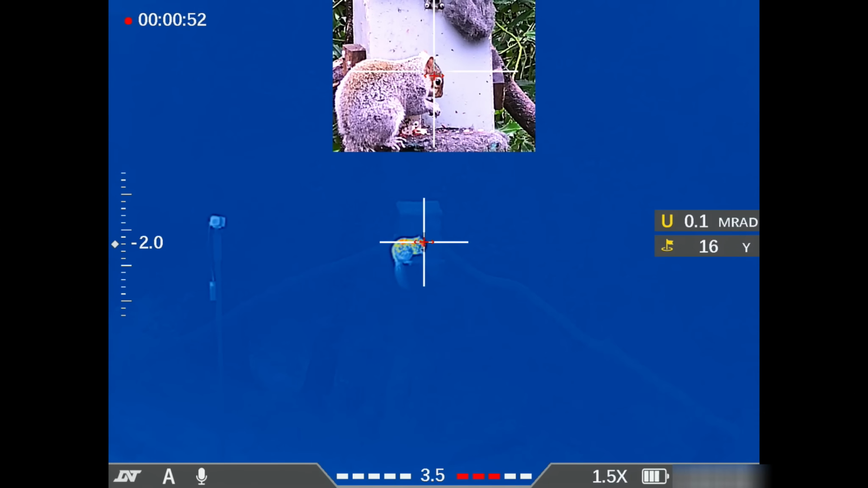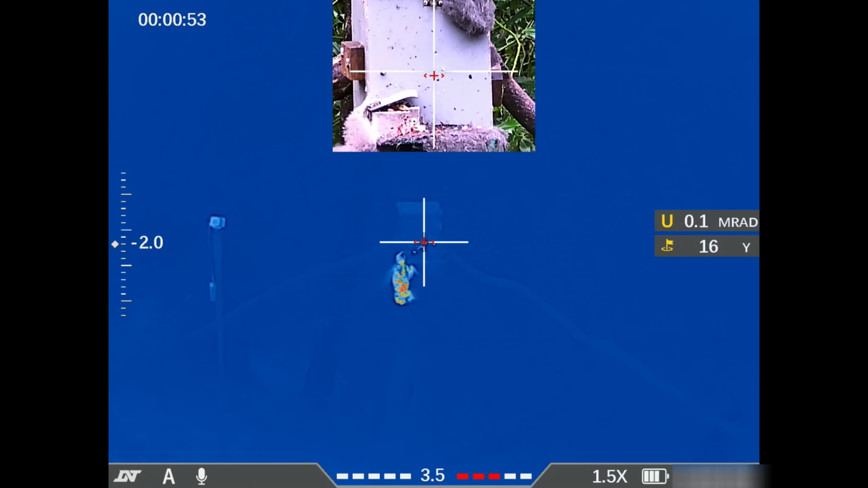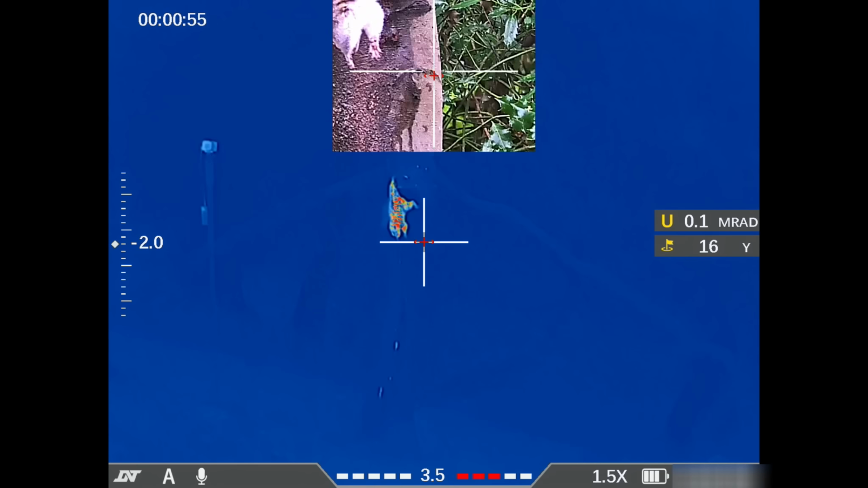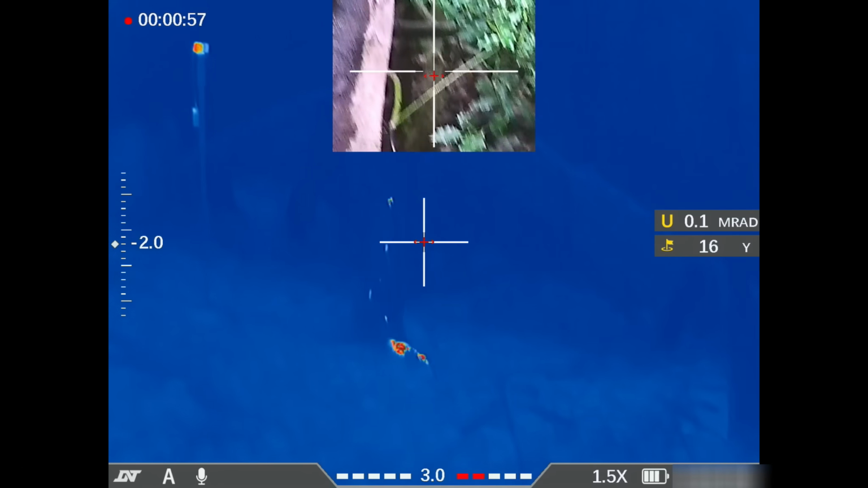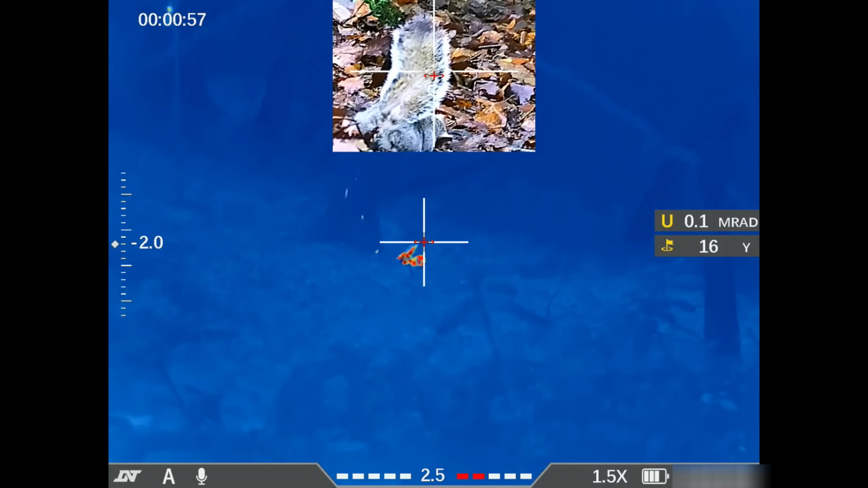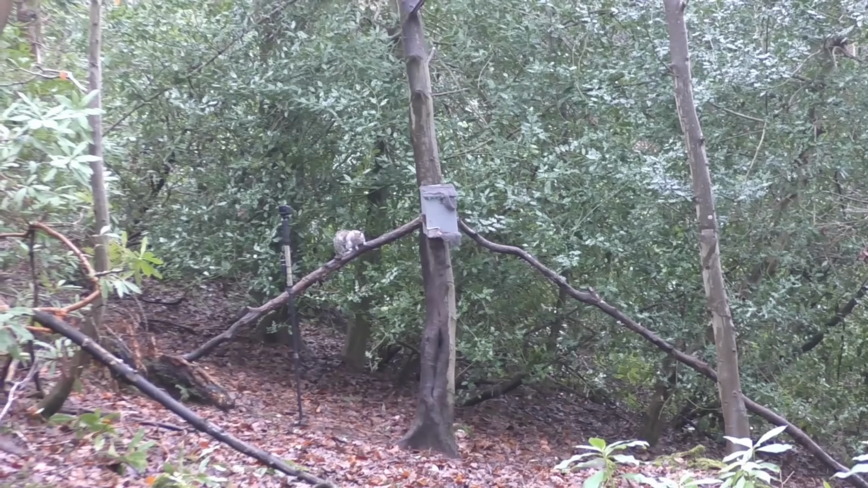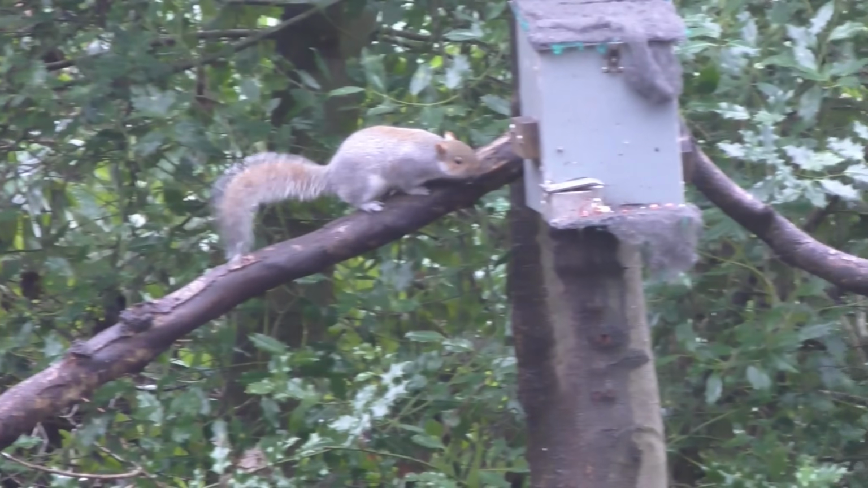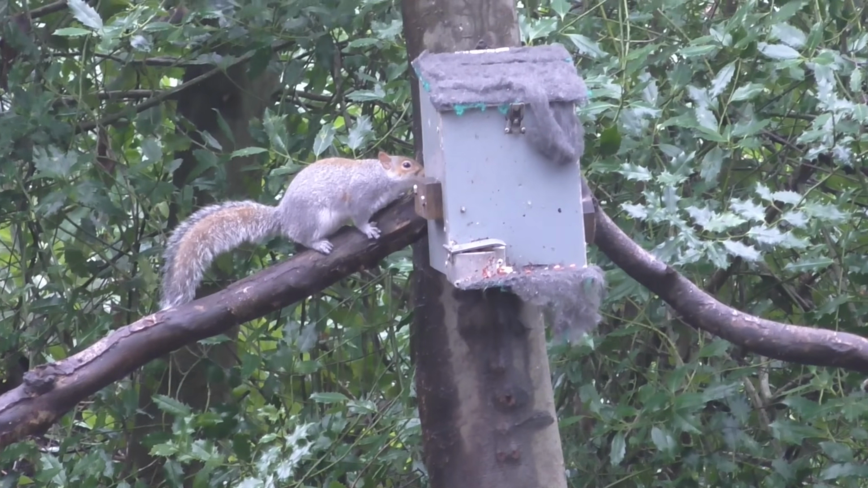Watching this one in slow-mo, you can actually see some of the blood trickling down the tree and coming out of the squirrel's skull. So it's quite interesting to see the damage that a .22 sub 12 pellet can actually do to a squirrel, and how little power is actually needed as long as you get correct shot placement.